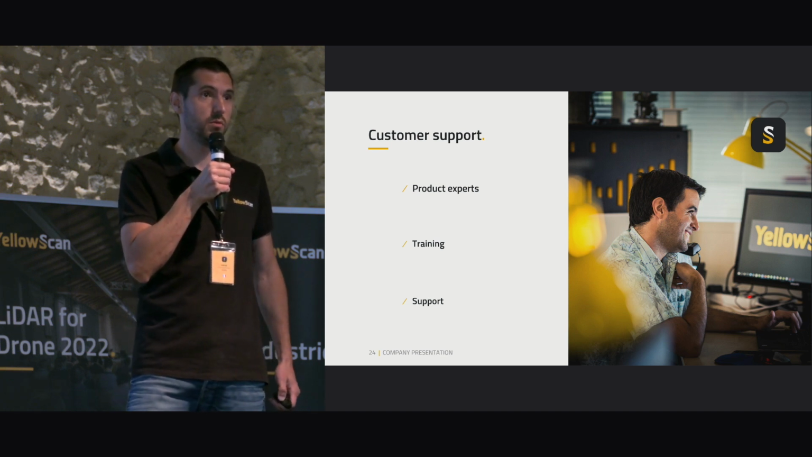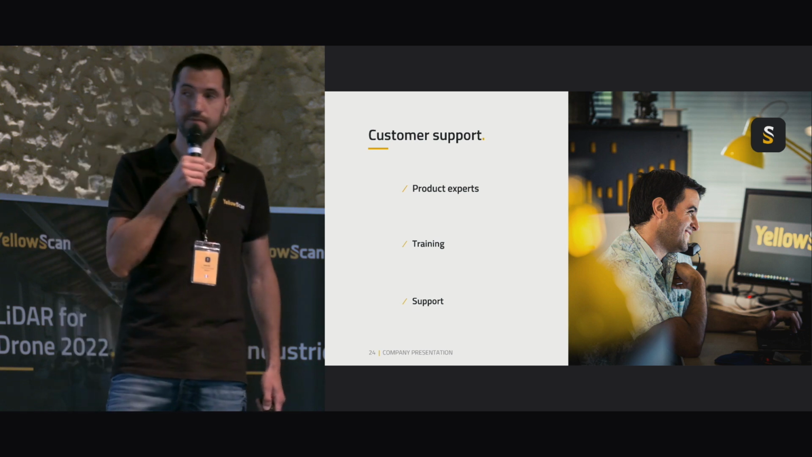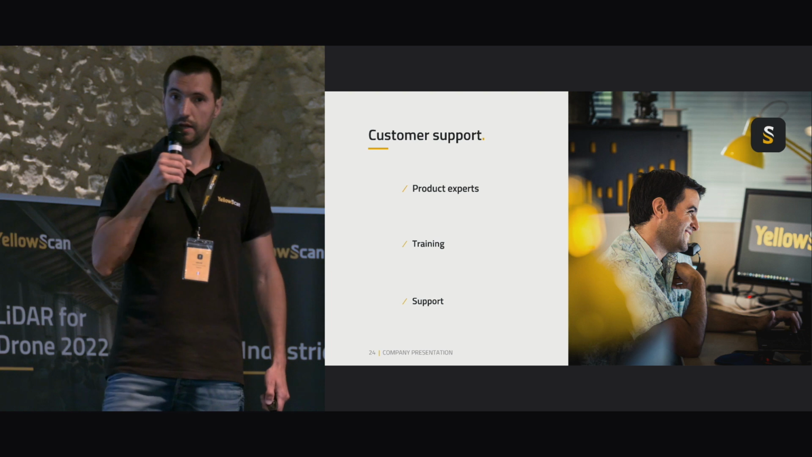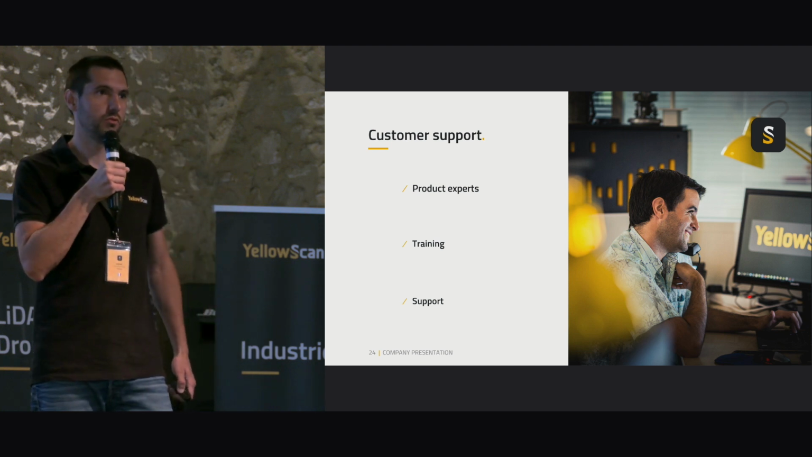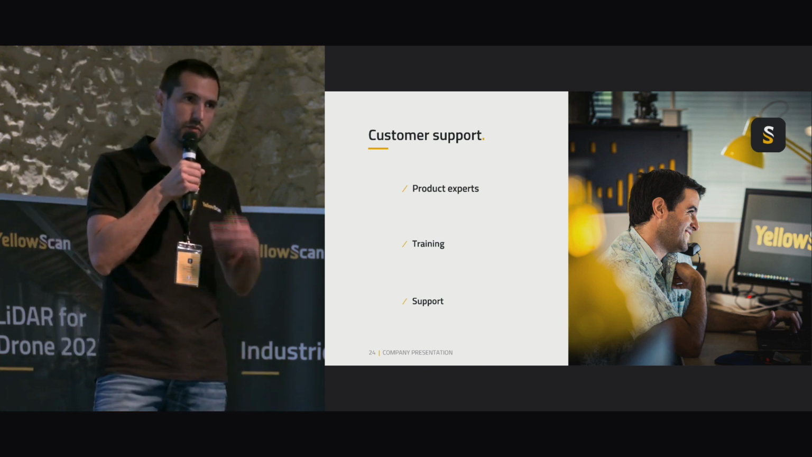At YellowScan, we're able to train online and on-site. This is another option we give to end users. They offer support as well, because sometimes you need support. There is a really strong ticketing system allowing us to be really reactive.